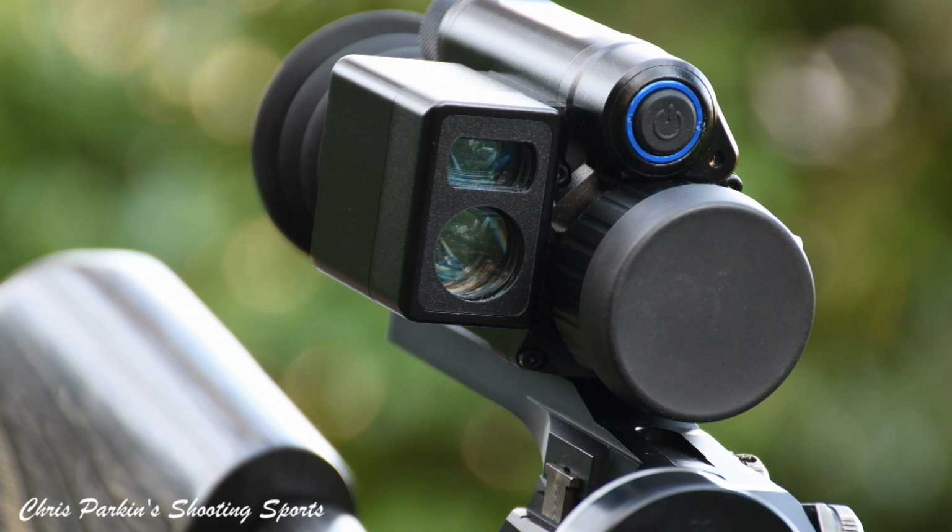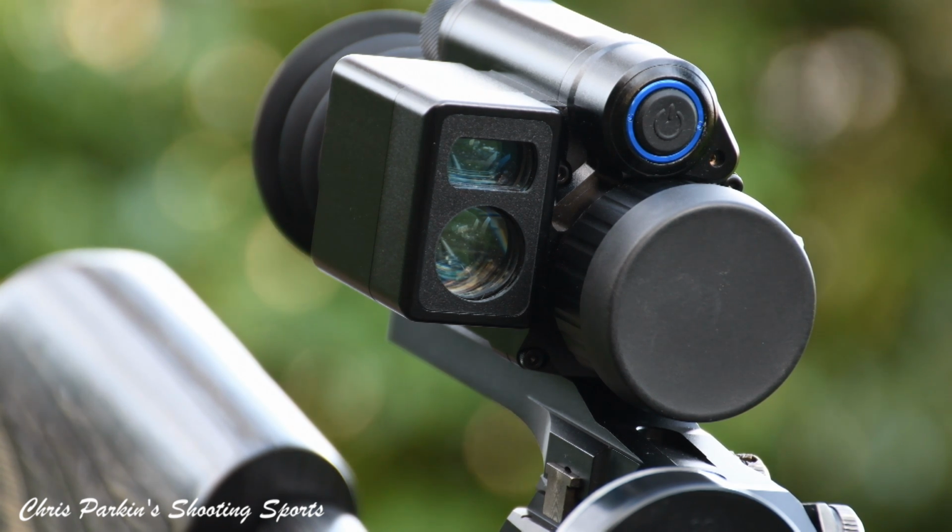Use in daylight was acceptable, but you did need a very hot target to make sure you got good image resolution as an aiming point. Texture and composition was very much dependent on air conditions, and it was obviously better when it was cold and dry rather than damp or warm.